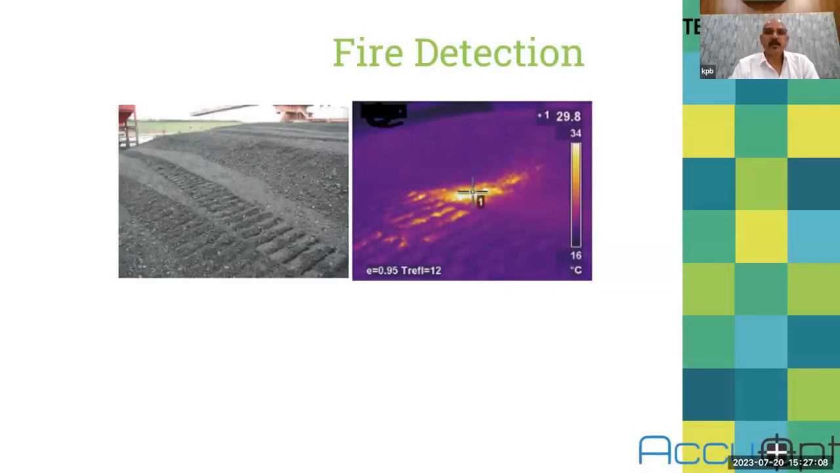And this is also another application to find earlier fire detection in the coal storage, because the coal piles, when they are in an open or in a closed area, due to high humidity and all, there is always a chance to catch fire. So what you can do is you can deploy 2 or 3 online cameras depending on the size of your coal yard. Normally what we do, we install the system on a pole.